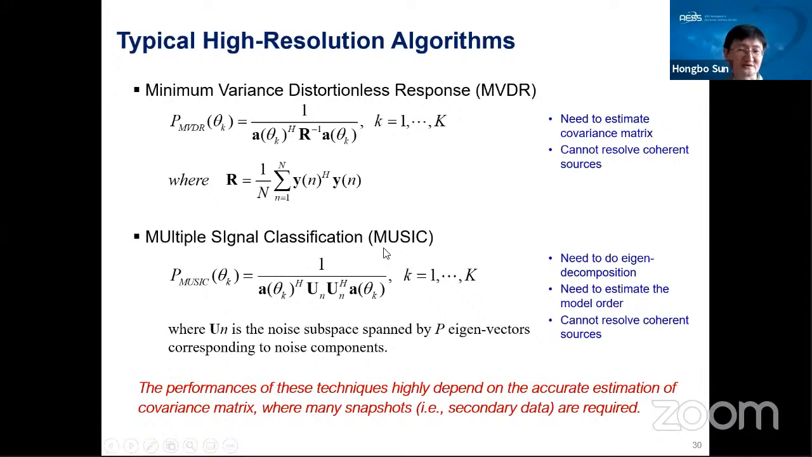But here I want to highlight that all these high resolution algorithms need many snapshots or secondary data to estimate the covariance matrix. Unfortunately, in the Doppler or micro-Doppler estimation for the drone target, we just have one snapshot of data. That means we cannot estimate the covariance matrix, so we cannot use the typical high resolution algorithms to increase the Doppler resolution.